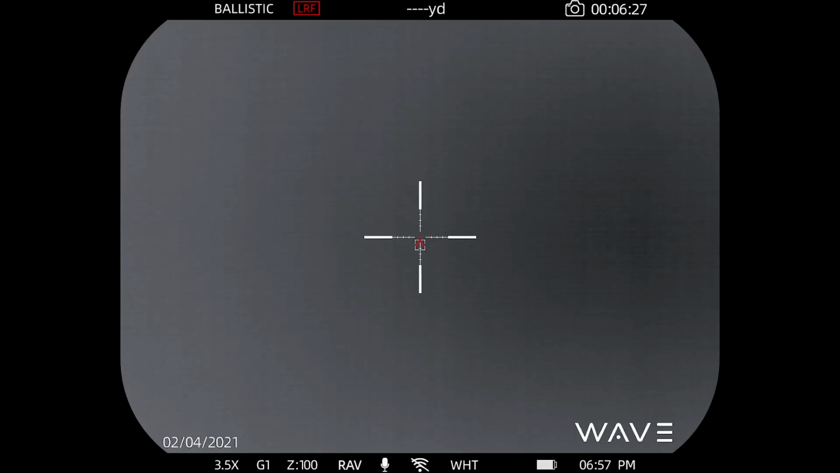It'll register one distance to one target, and then a reticle will appear, and you can see our red chevron dot reticle has appeared in the view. If you have ballistic data entered into the scope, that reticle will drop down and give you a specific aiming point for the target that you just lased. Okay, another long press puts it back to scan mode.